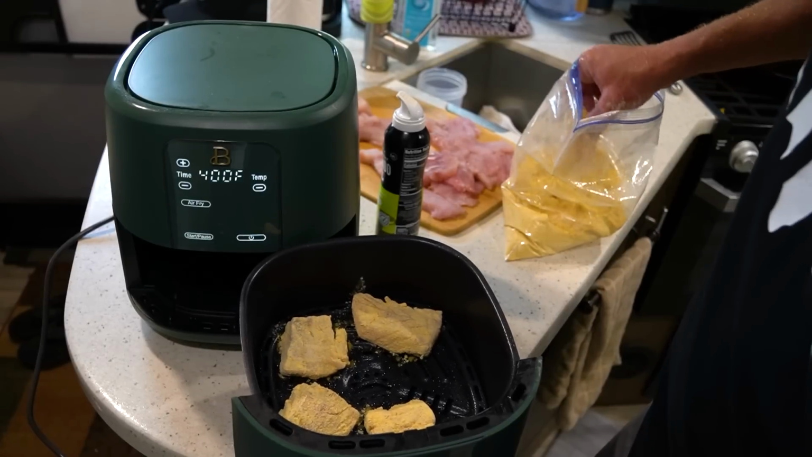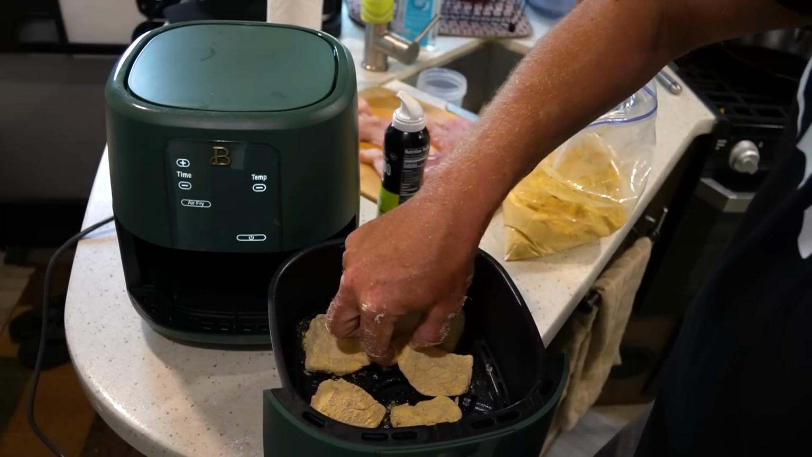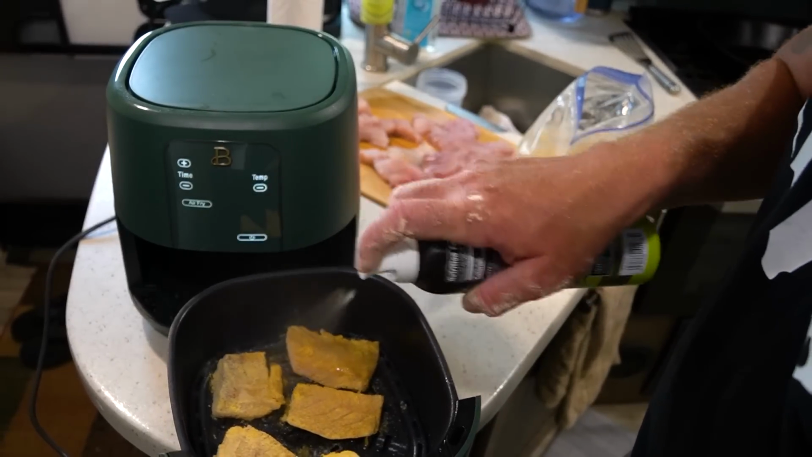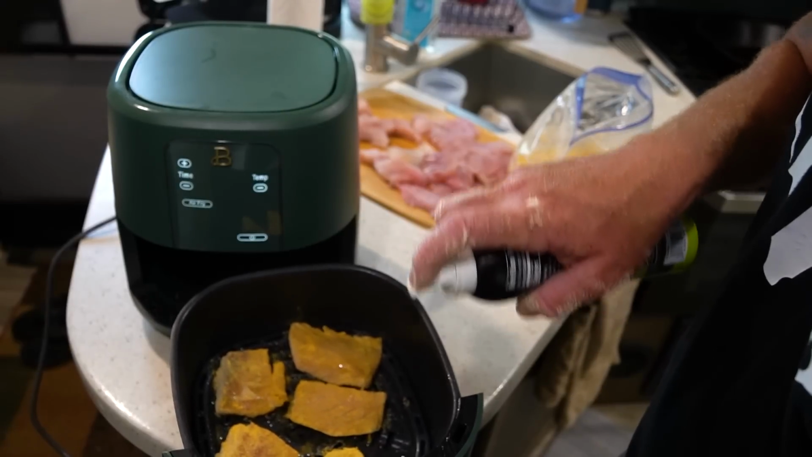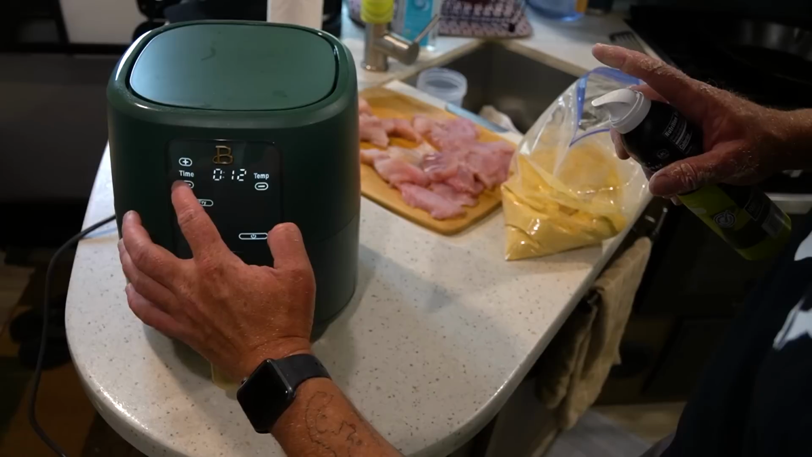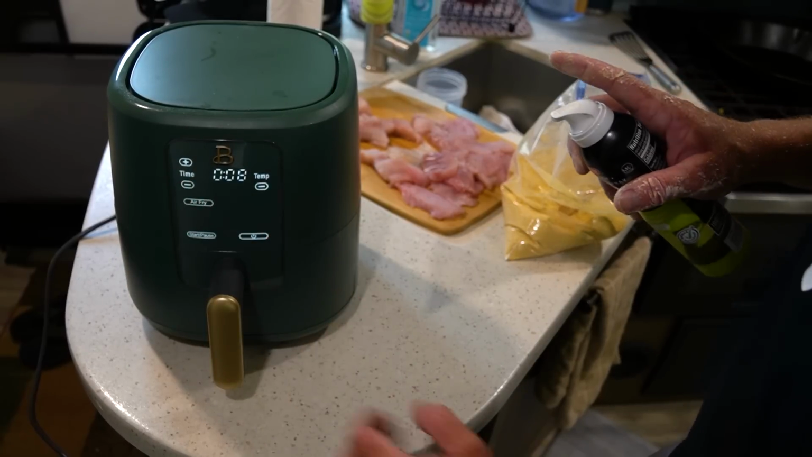I'll try to shake off the excess batter. And now the key also, we're going to spray more oil on top, but not too much, just enough to coat it. Okay, back in, and we're going to go down to 8 minutes, and then we'll flip them.